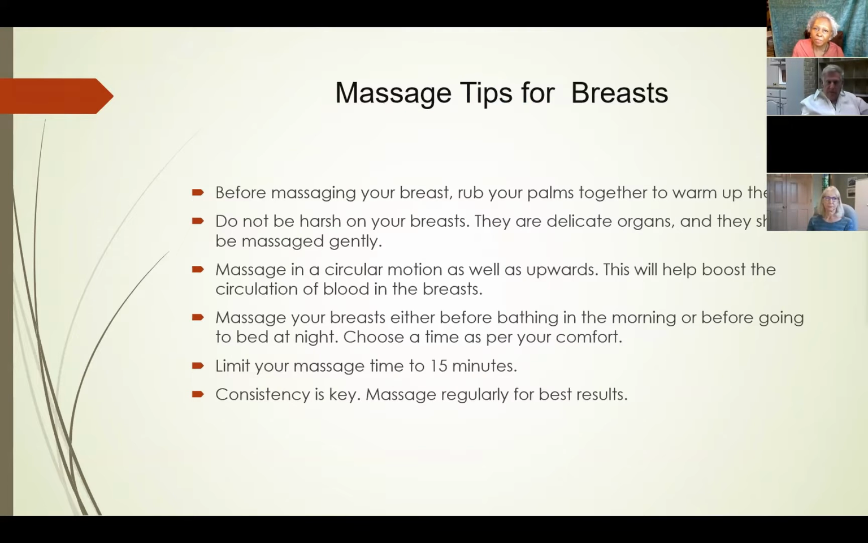Some of the tips for massaging your breast are that you want to warm your hands up, or warm up the oil. And you don't want to be harsh on your breasts because they're delicate. You want to do it in a circular motion, but I'm going to let you go to the video that she recommended because I think it's really good and it will give you some tips. You want to massage your breast for about 15 minutes. Consistency is key. You want to do it quite often.